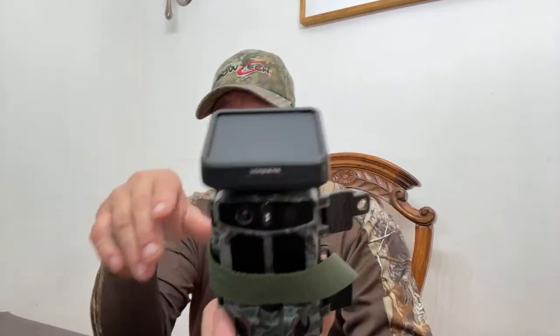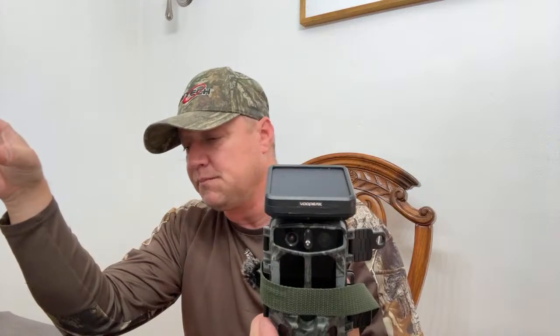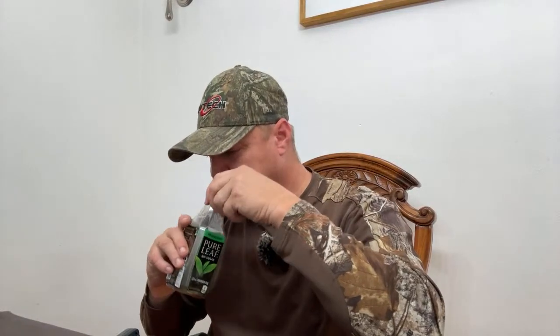Now, this camera is awesome. It's not a cell cam, guys. I just get a little wary with cell cams because of buying the plans and everything. I may get a plan with a Tactacam or something, maybe. VooPeak wanted to send me a cell cam, but I don't want to use a cell cam in Ohio, because there are some places where I'm worried about signal. I guess everybody hunts with them, but I like to have the SD card where I can just pull it and go.